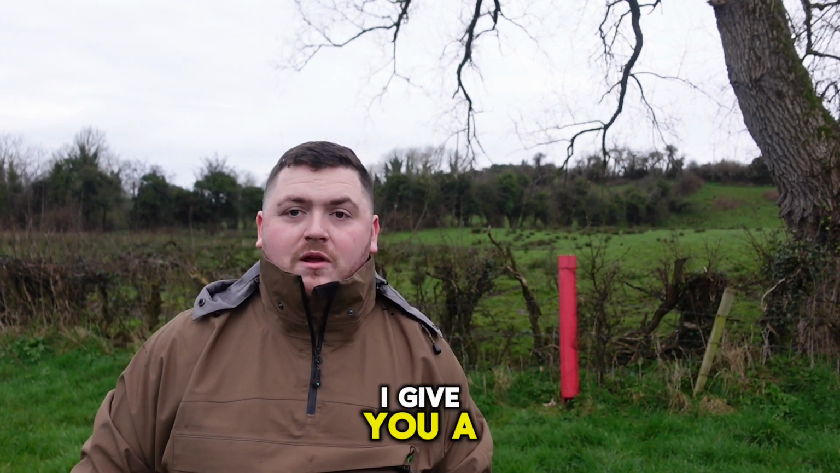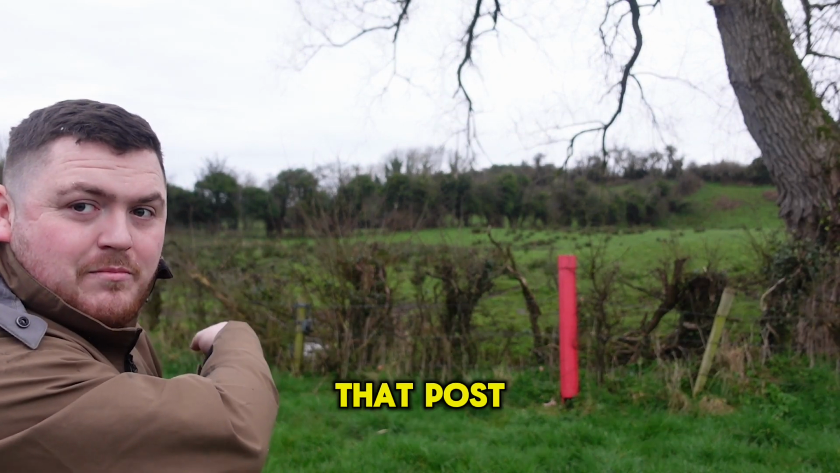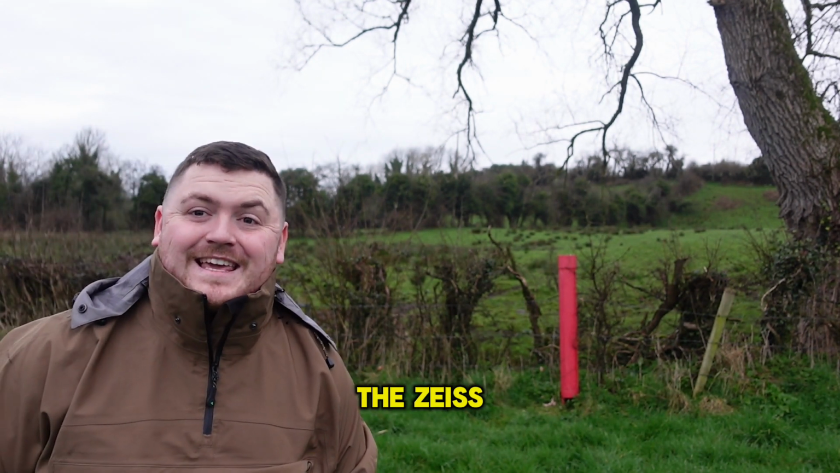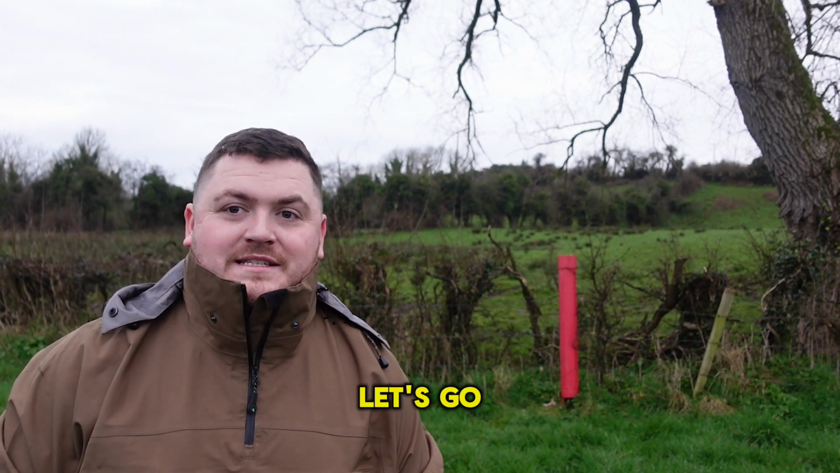Sorry, I'll give you a wee look at it now, and you can probably see just there on that post, I'll point it out, that's where I have the Zeiss Secacam 5 set up. I'm going to give you a wee look at it now, let you guys see what way I have my ground set up.